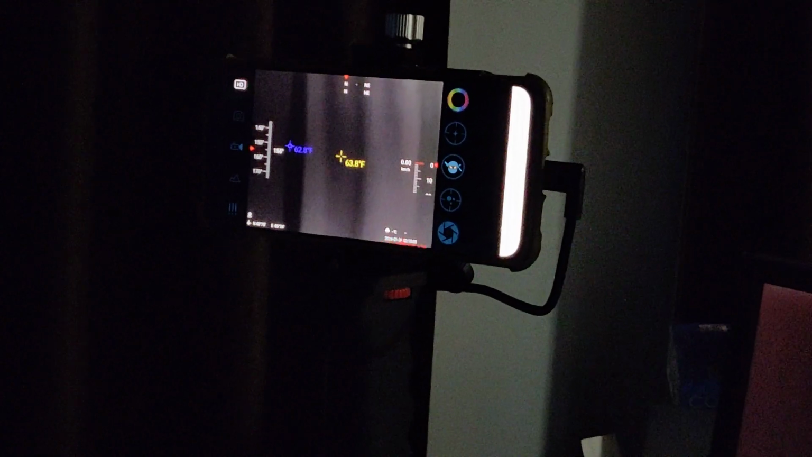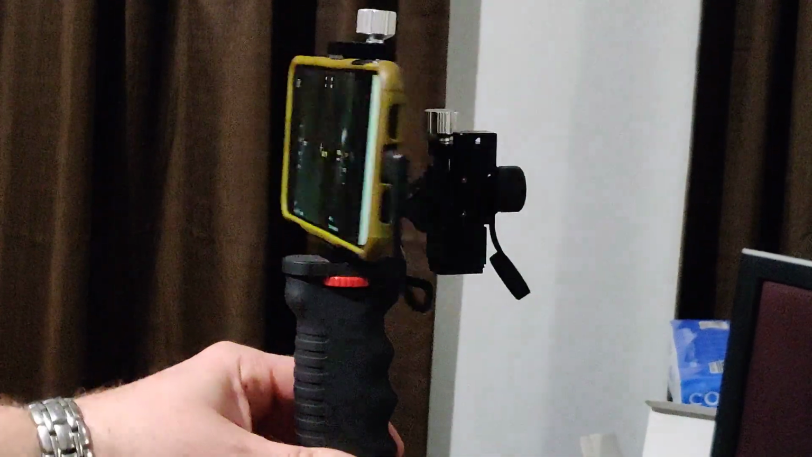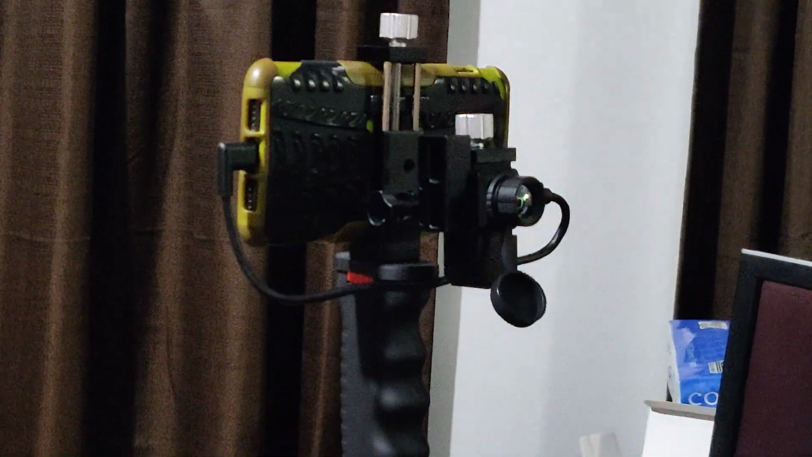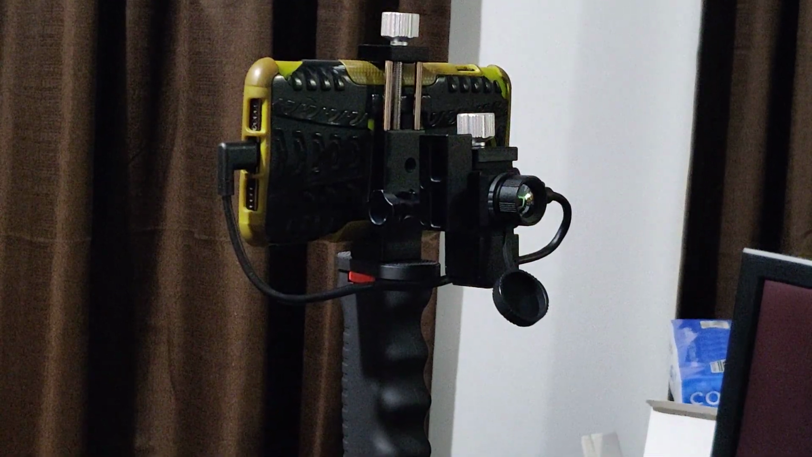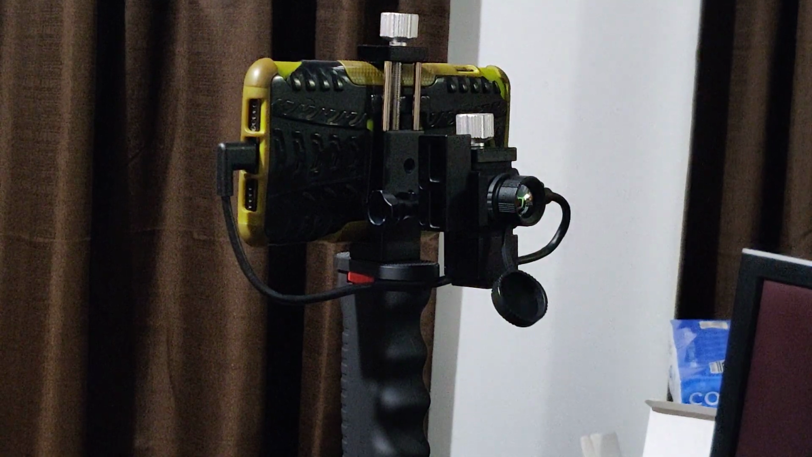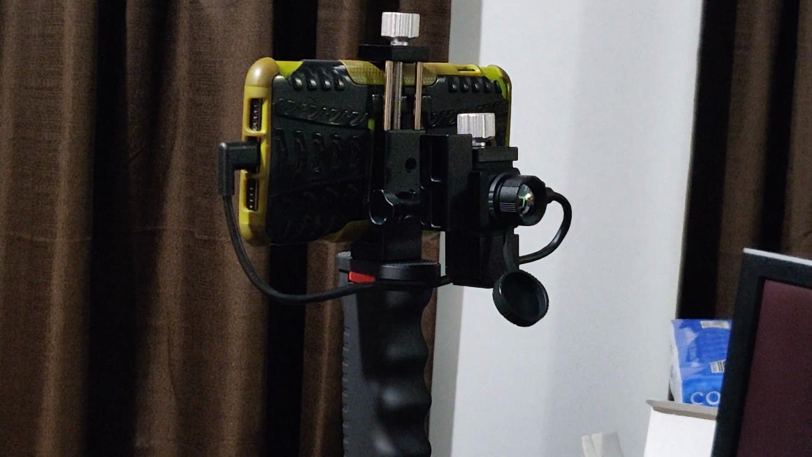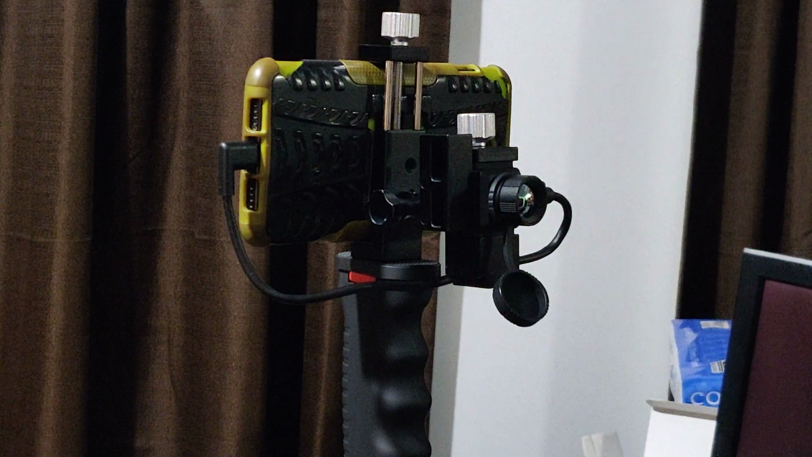I really am liking what I'm seeing so far out of this thing. It just seems like it's so useful. I've wanted one of these for so long, and the fact that you can see so much. You can see up close, you can see far away, you understand what you're looking at. Animals pop out.